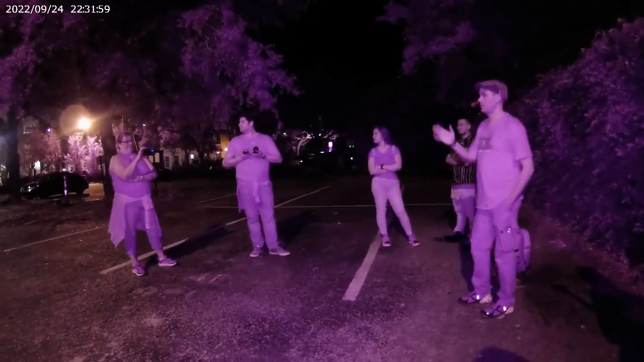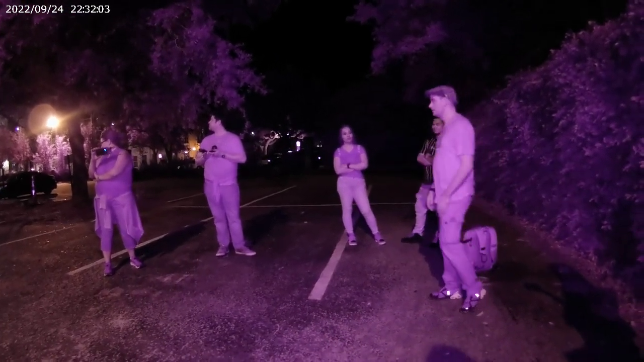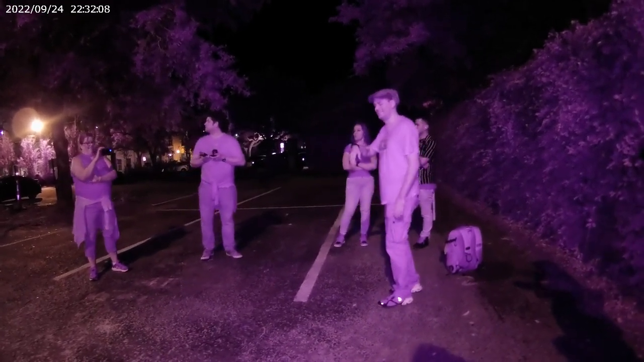Wow, look at those lights across the street, everybody. Hurry up quick. You see him? You guys see the neons on her shoes? Like, seriously? Don't lose your tour guide. There's neons on her shoes. Wow. Okay. Sorry.